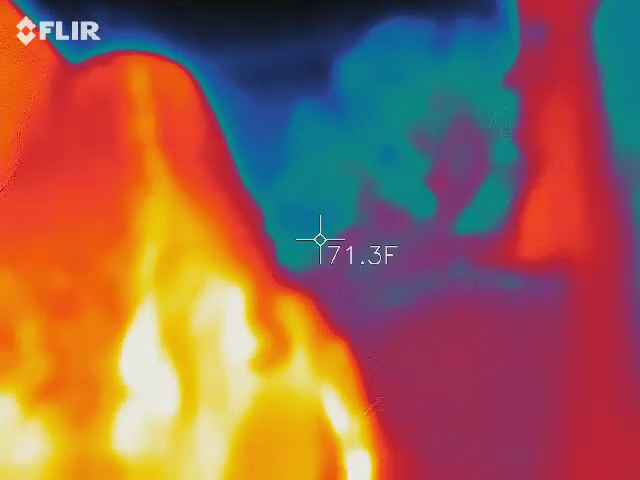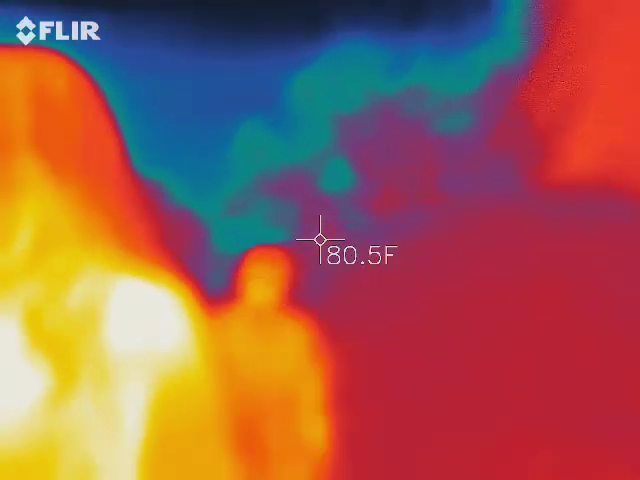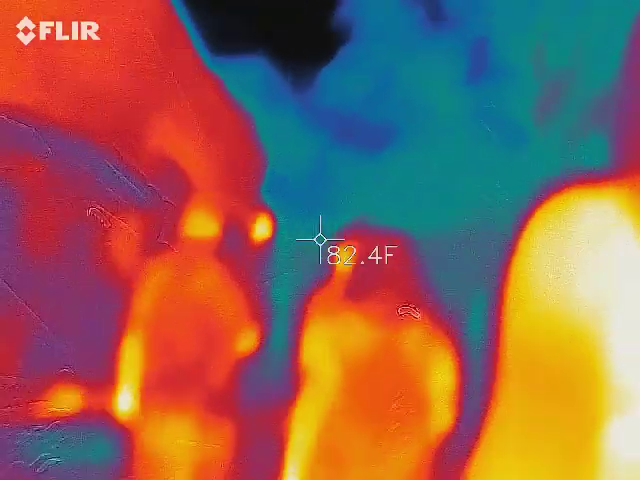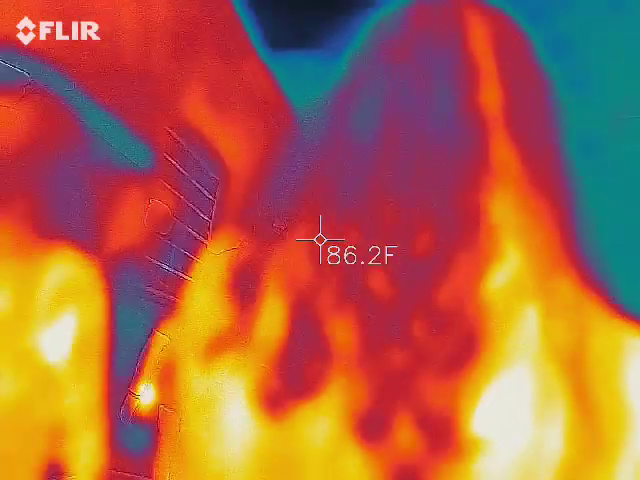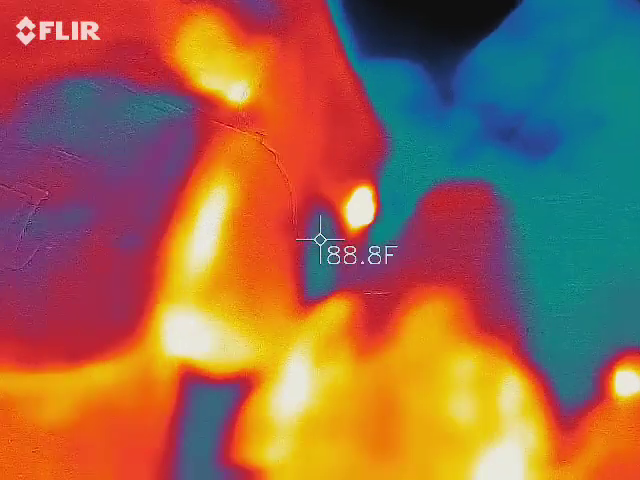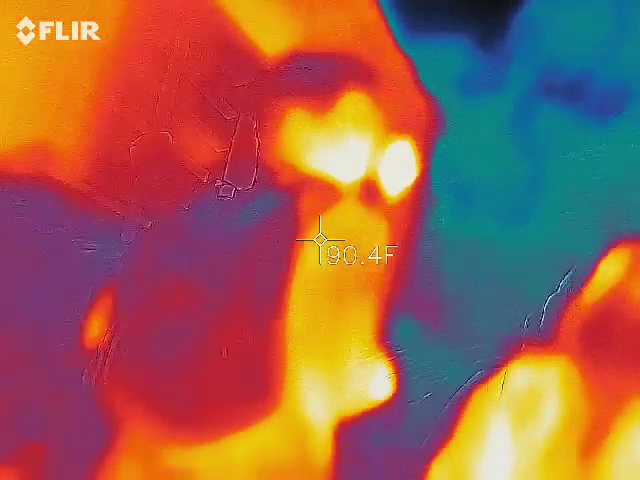Good, how are you? Good. There's little roots going out of there. Building. See? Oh yeah. Like little plants.